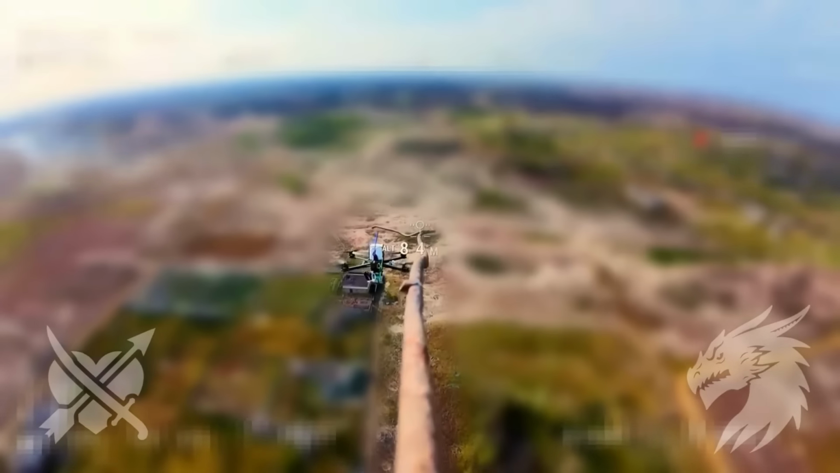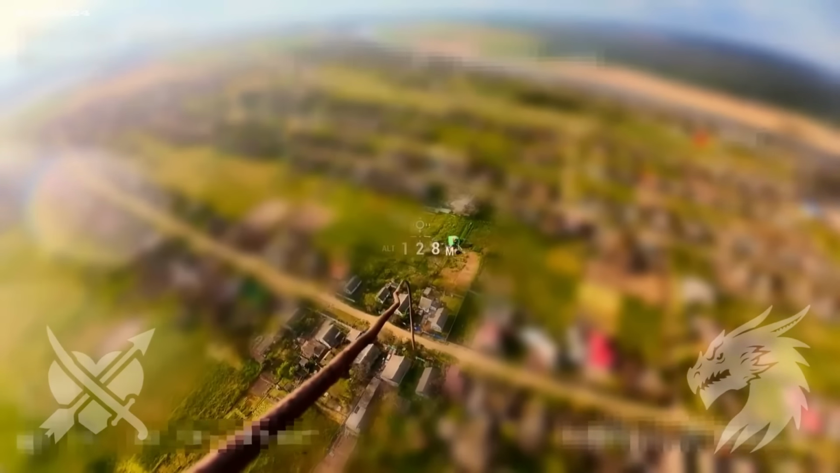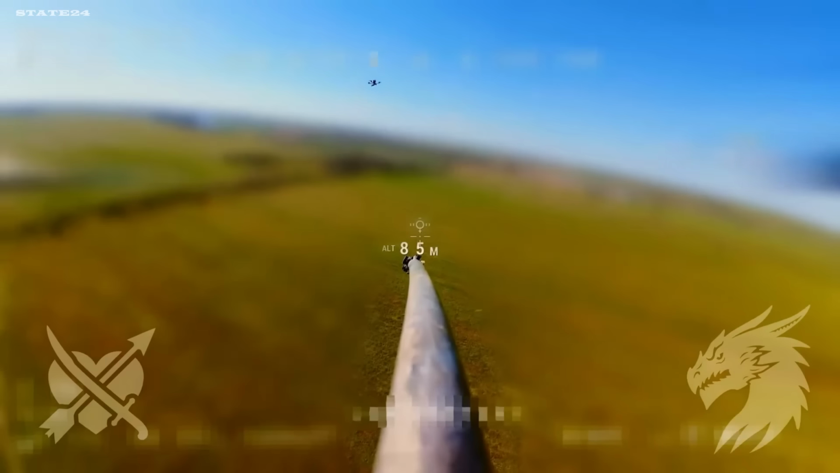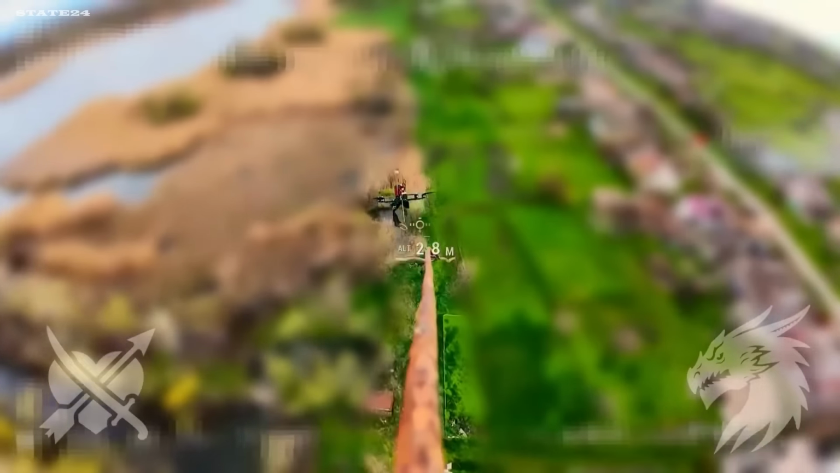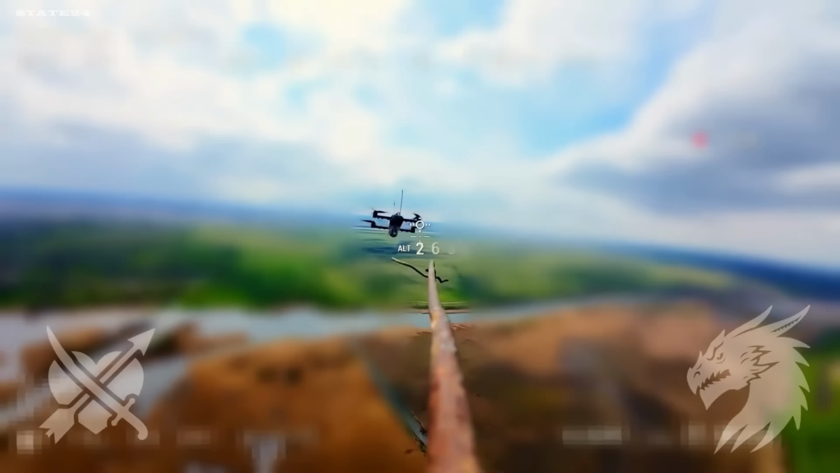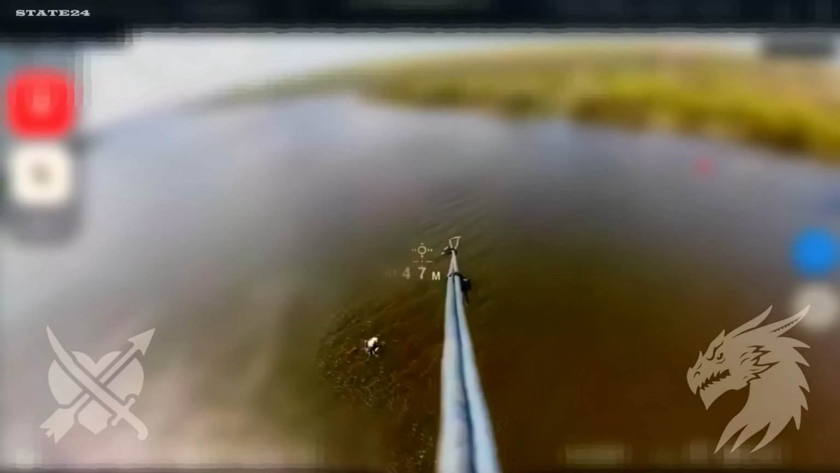Kherson direction, Ukraine's 39th Marine Brigade. Stick drones intercepting Russian FPV strike drones mid-flight. Not missiles, not electronic warfare. Stick drones. Simple, cheap, effective. Closing in on incoming Russian FPVs and bringing them down before they reach their targets. This is the improvisation that defines this war. When a Russian FPV is inbound, whatever intercepts it first is the right tool. And stick drones are proving to be exactly that.